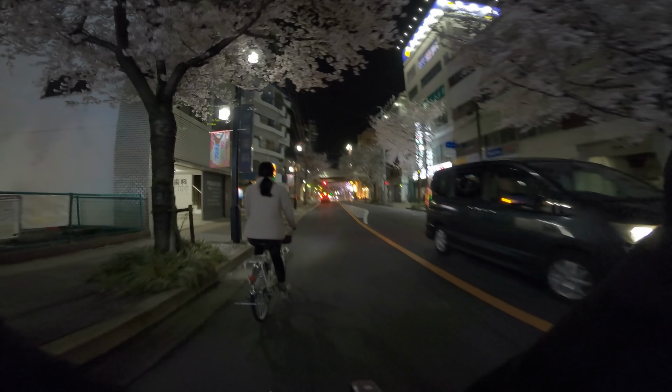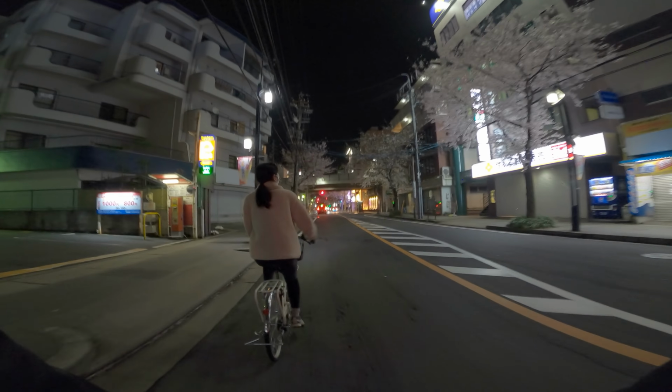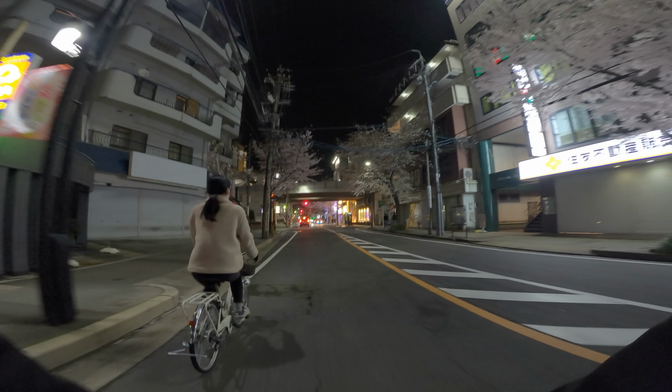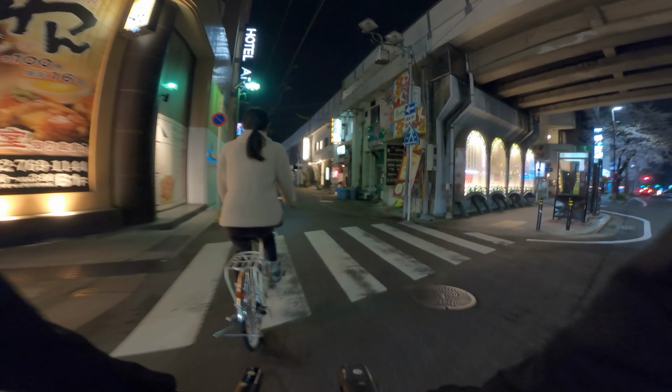We're going to turn left here, loop back over to the station. And it's nice and late right now, so there's not that many cars out. It's a nice quiet time of day. It's also late at night on a weekday, so not too many people out right now. Actually, we're going to turn and go down this alleyway down here.